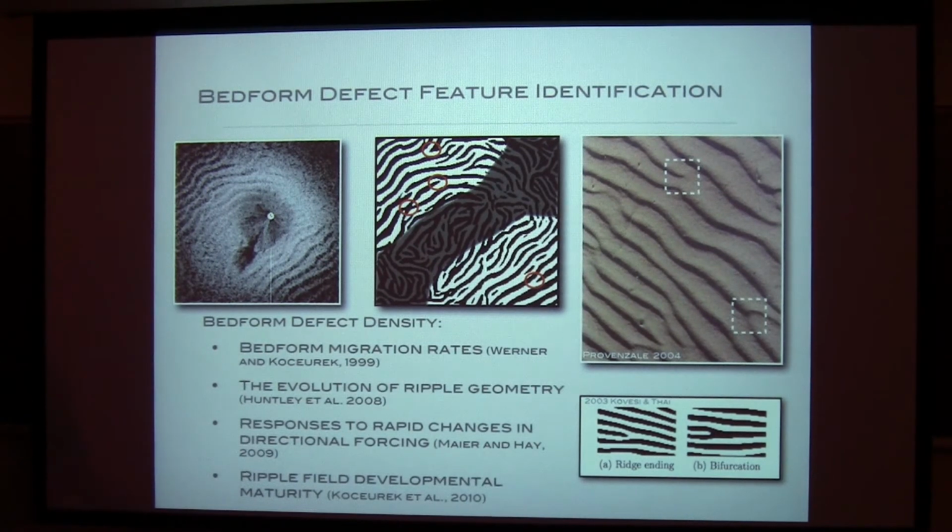Folks have suggested various roles that those might play, or various processes that those might be representing for ripples. But it's been hard to extract those without having somebody go in and find all of them. It turns out that the fingerprint algorithm techniques help us to do that.